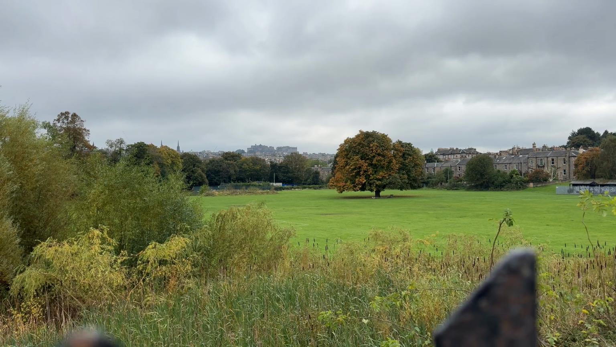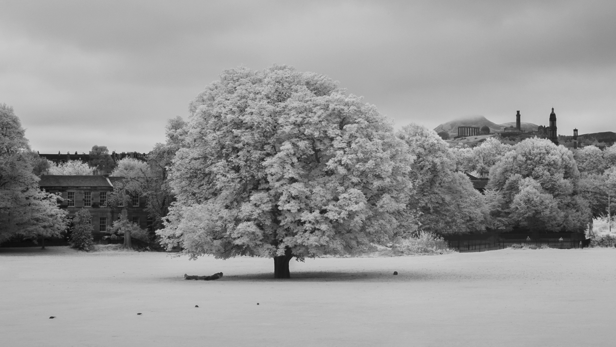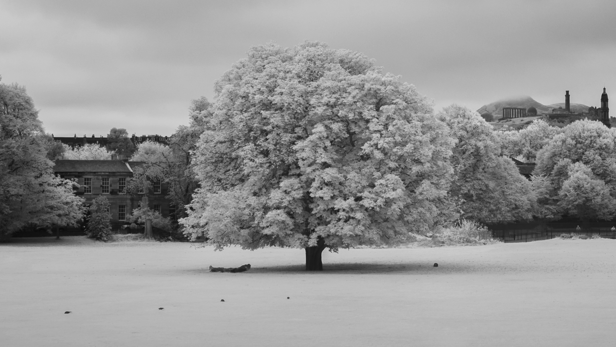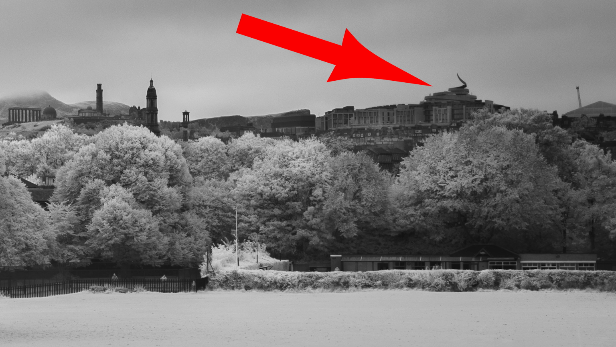I saw this scene overlooking this parkland with a majestic big tree and Edinburgh in the distance. It's a scene that didn't look all that impressive with the fairly dreary conditions that I could actually see with my own eyes, but the view took on a whole different look in infrared. I really love how the field has turned completely white here, with the birds on the left appearing as these black dots. And you can still make out the structures on Calton Hill and the now iconic silhouette of the Golden Turd on the right.